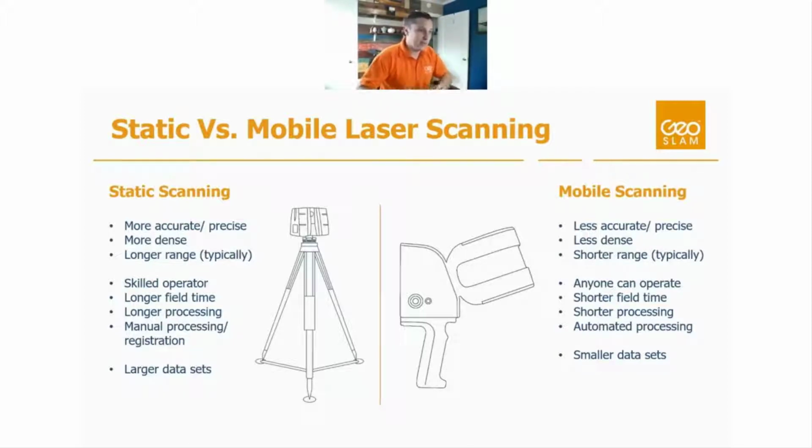Basically, mobile scanning is doing that on the move, right? And we're using that SLAM algorithm to piece all of that data together into one continuous data set. So that's the primary difference between the two.